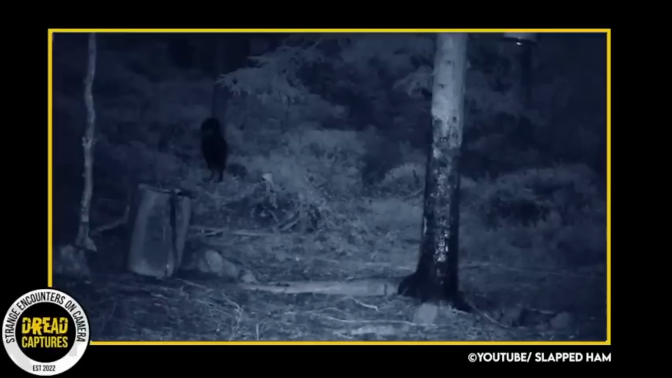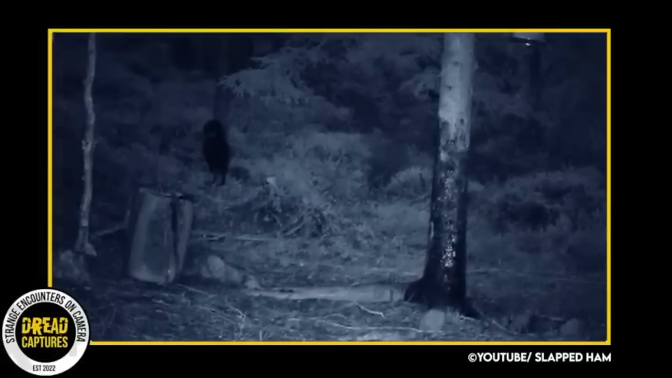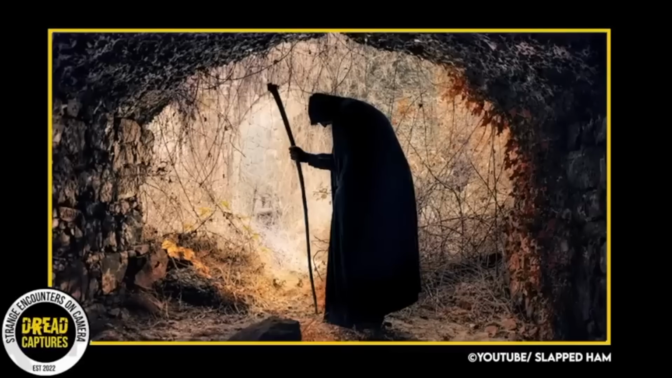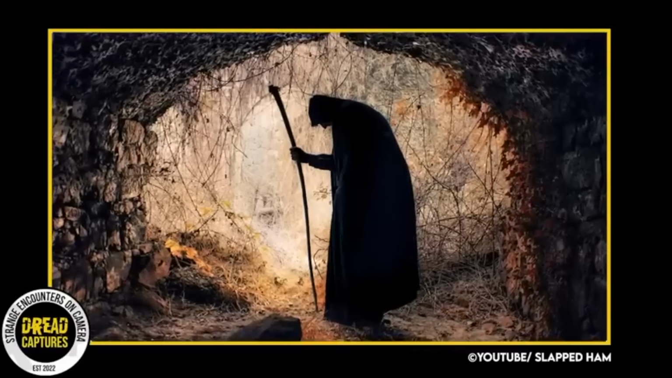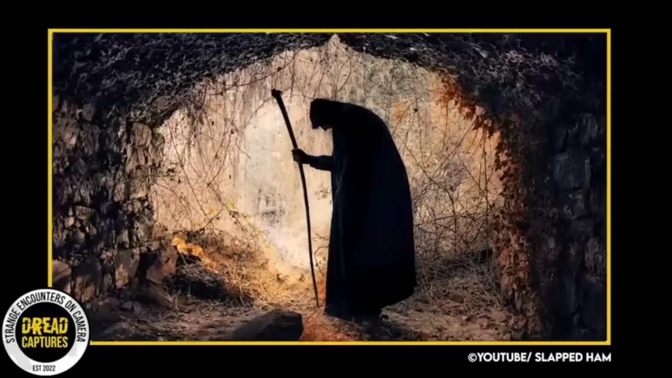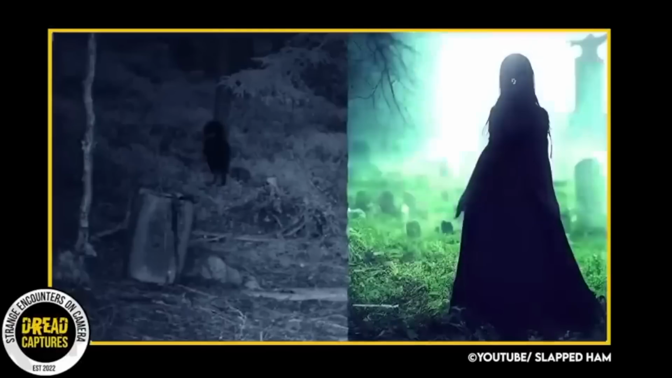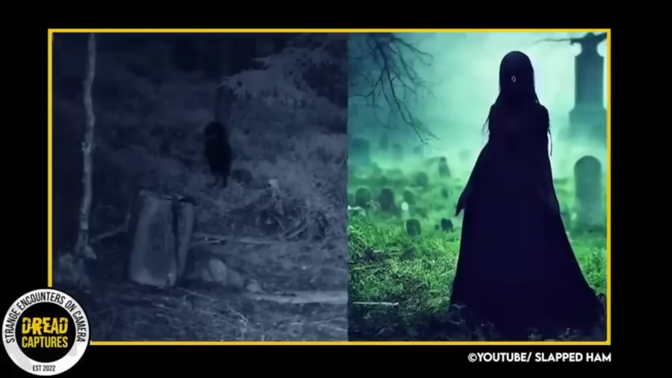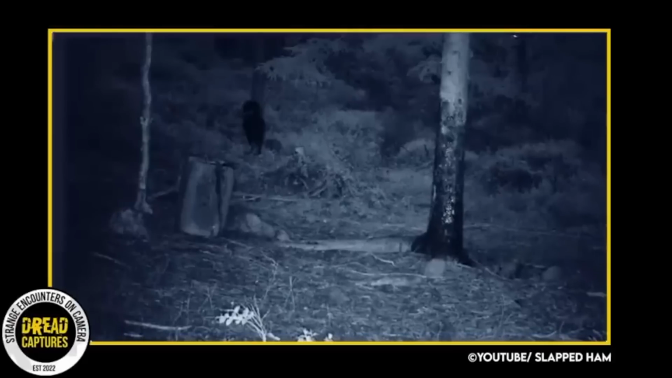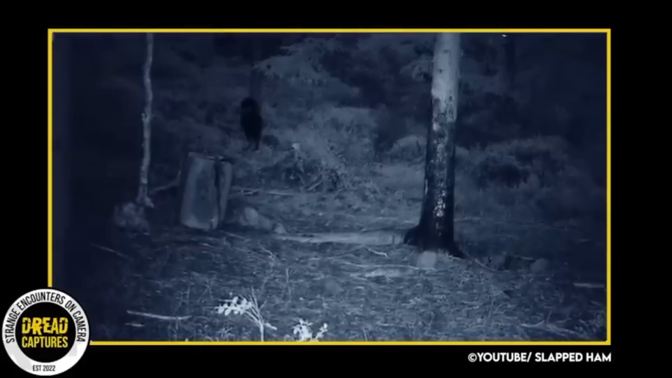The figure has prompted speculation from many, with some suggesting it could be Pesta, a deadly icon from Scandinavian folklore. Pesta is often depicted as a haggard old woman dressed in black, carrying a broom or rake. She roams the countryside spreading disease and death. While it seems unlikely that the figure in the trail cam photo is Pesta, as the typical depiction of Pesta is an old woman, the photo remains a mystery and has people both fascinated and terrified of the unknown.